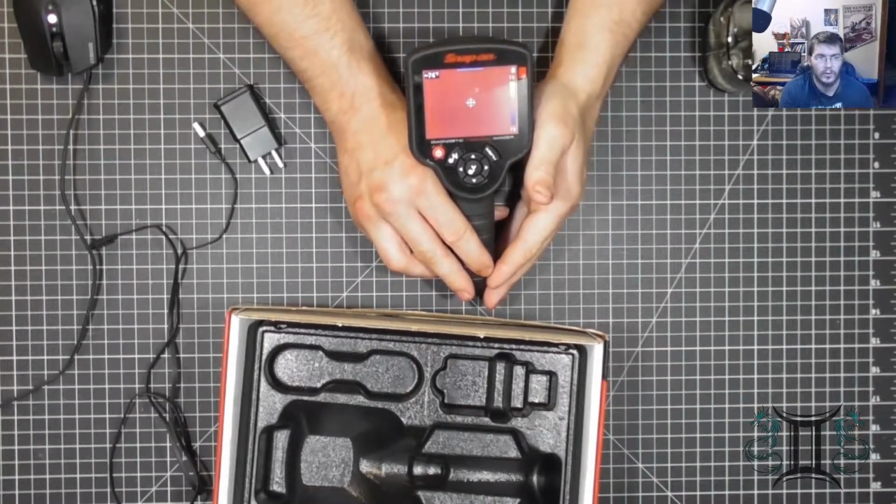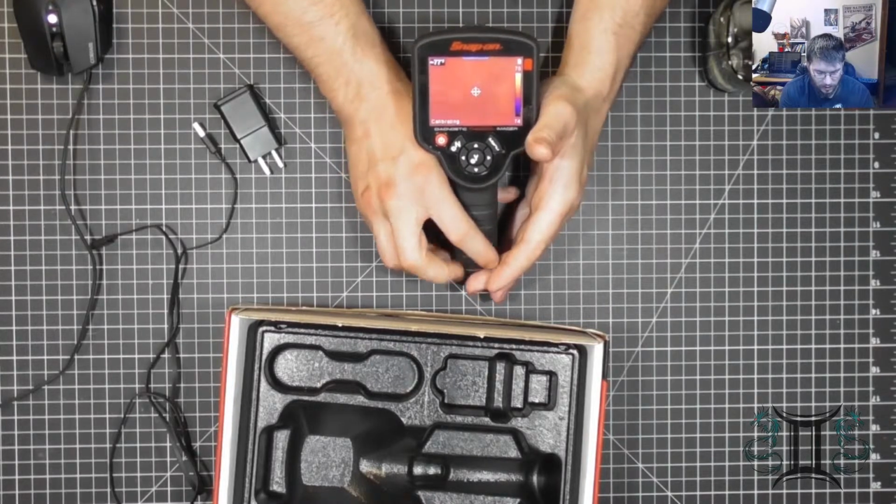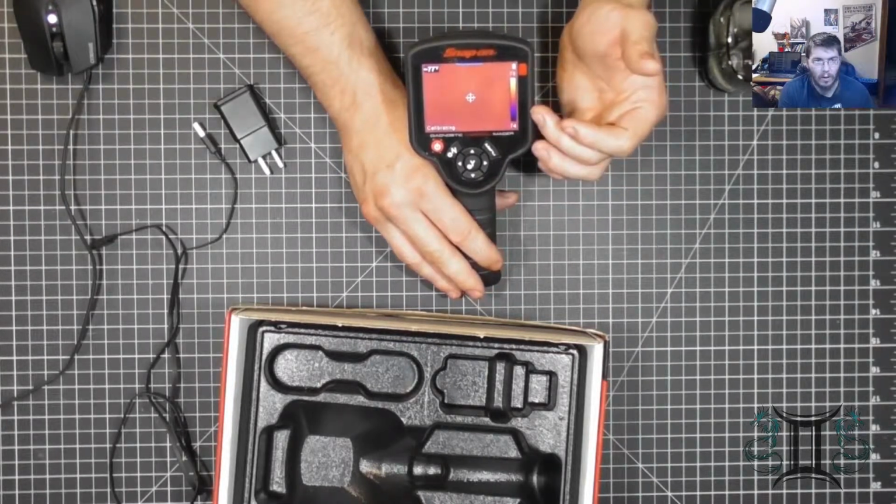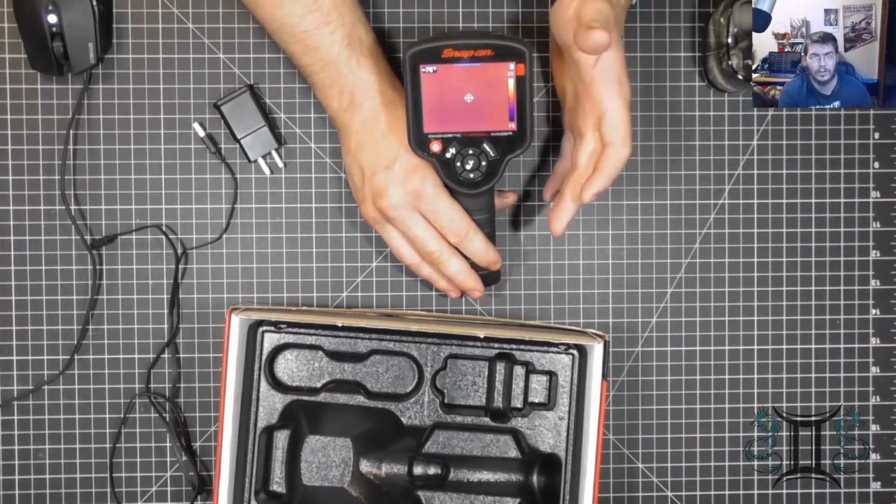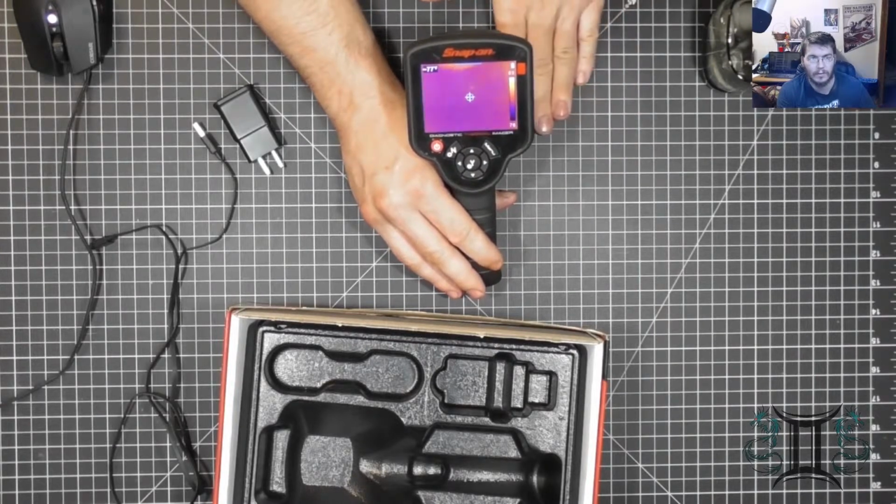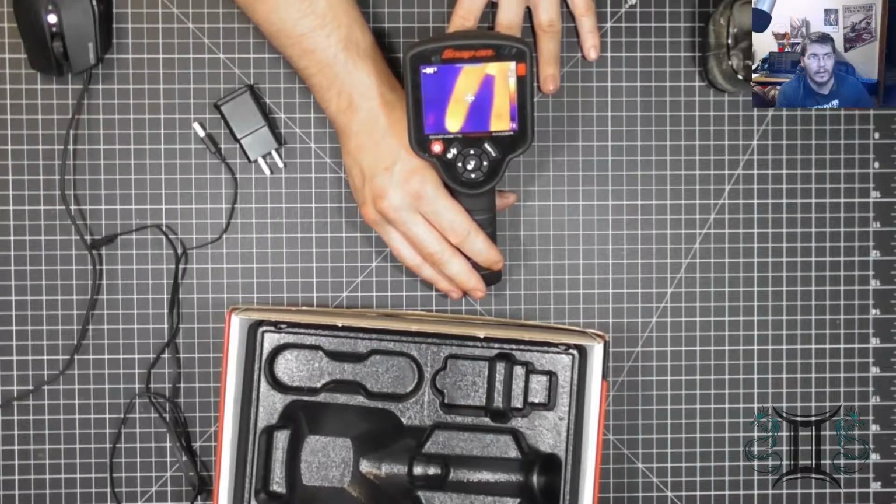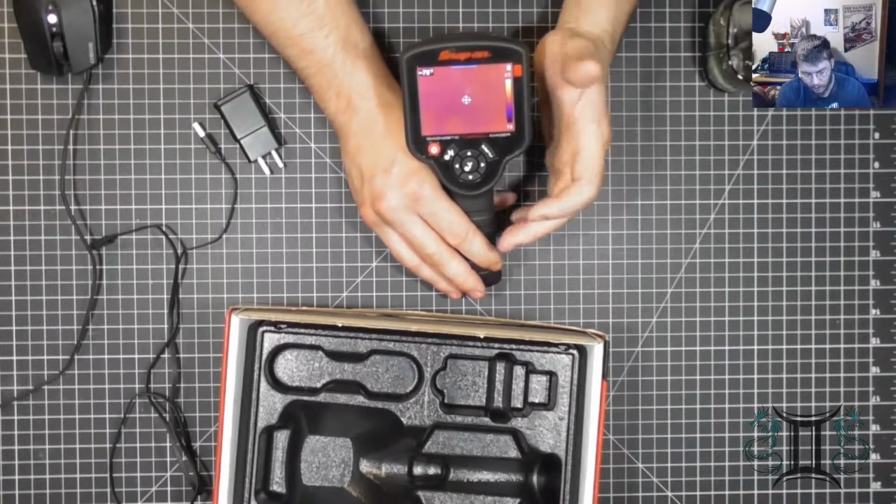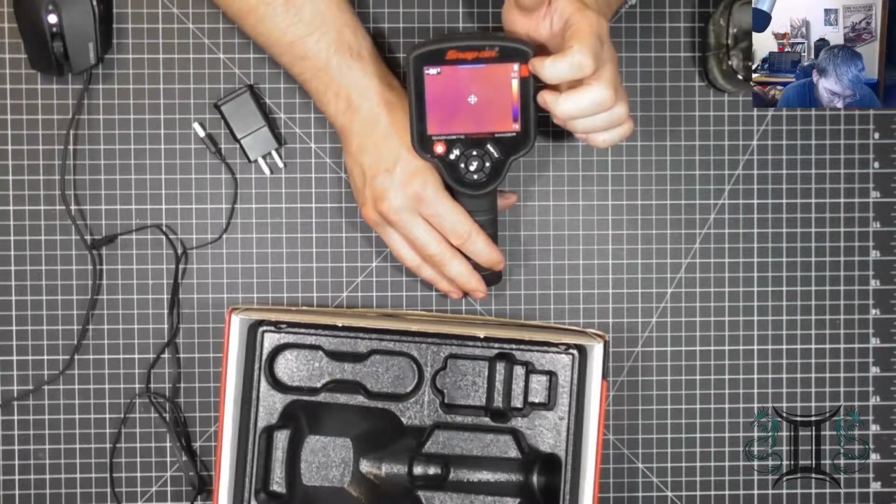You'll go through the startup screen, and it's pretty much a self-explanatory system. You've got a range bar on the right hand side of the device that will tell you the range of temperatures that the sensor is actually picking up. So if I was to put my hand underneath here, you can tell that the ranges differ. So right now, as it stands, it's reading 85 degrees to 79 degrees.